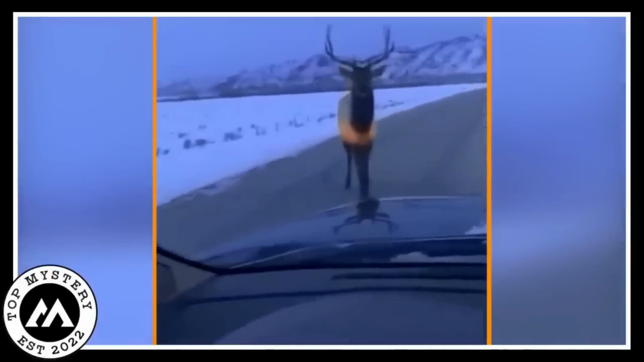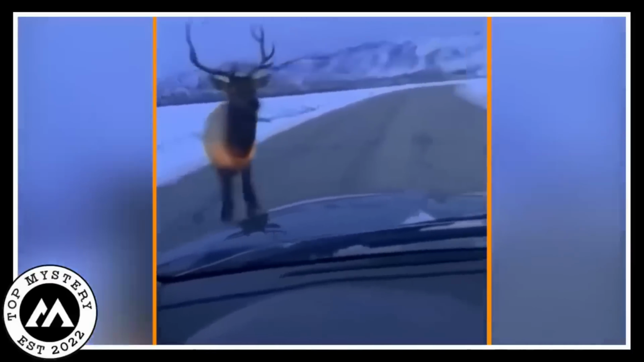The couple probably went from, let's be friends with the elk to, why is the elk attacking our car, in record time. Nature can be unpredictable, and that elk wasn't about to exchange pleasantries. Lesson learned. Not every wildlife encounter ends with a friendly handshake. Some elks prefer headbutting cars instead.